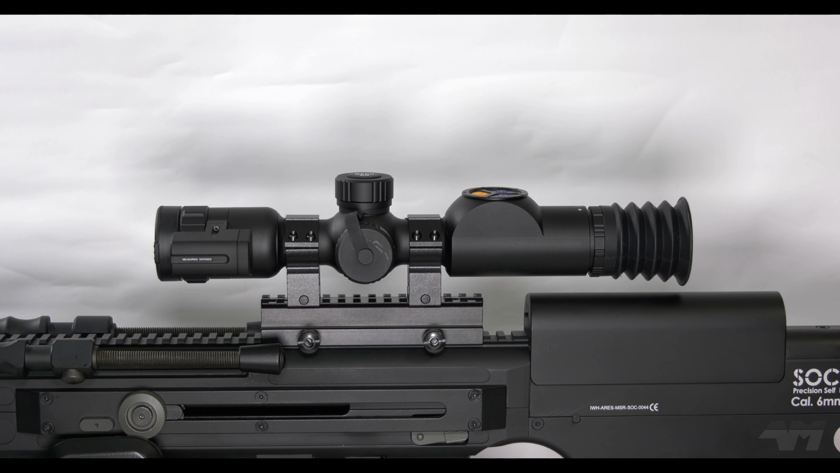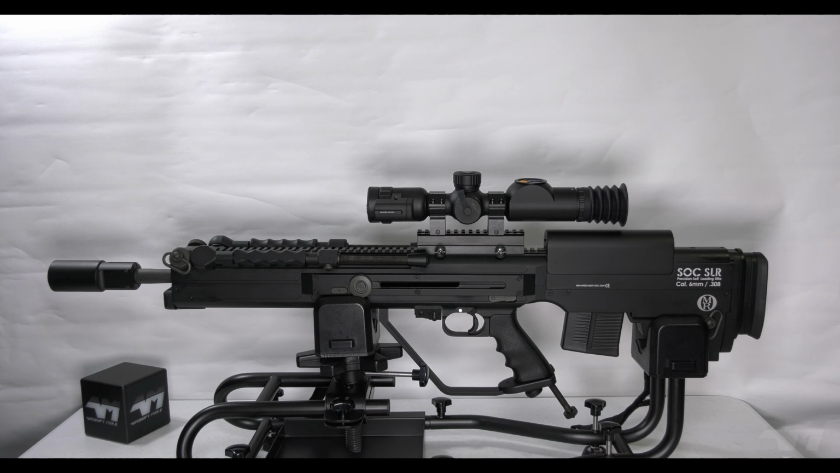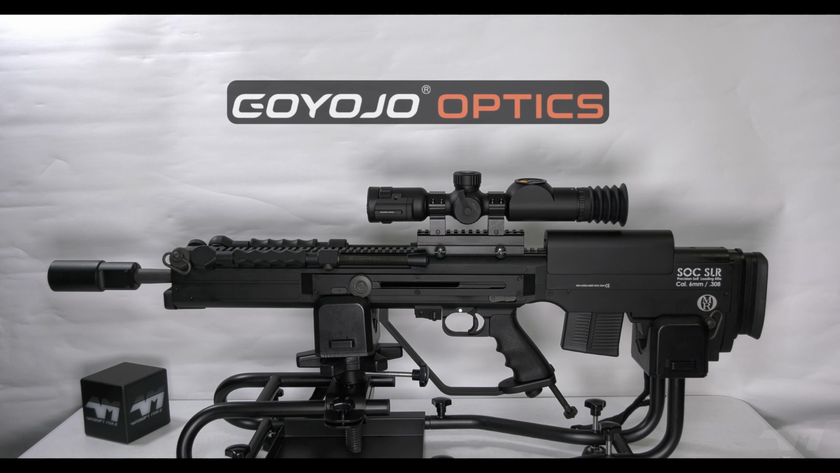But it is a fraction of the price compared to other thermal scopes, and from what I've seen so far on this. Now keep it real, again, I have watched other videos, real steel, real firearm owners that have used and tested this, and from what I've gathered, they're pretty impressed. Not 100%, but for the most part, they're pretty impressed.